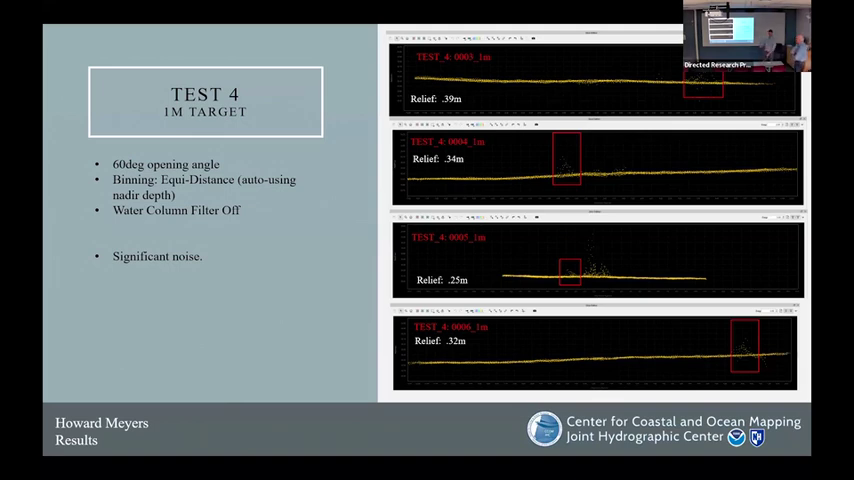What do you mean, like just in different lines? Yeah, I think the point is we don't see that much nadir noise in those other ones, here or here. I think it's just the relief. So it's the exact same settings, exact same pile, just different passes over the target. So it could have been, maybe it amplifies something, or it's just random.